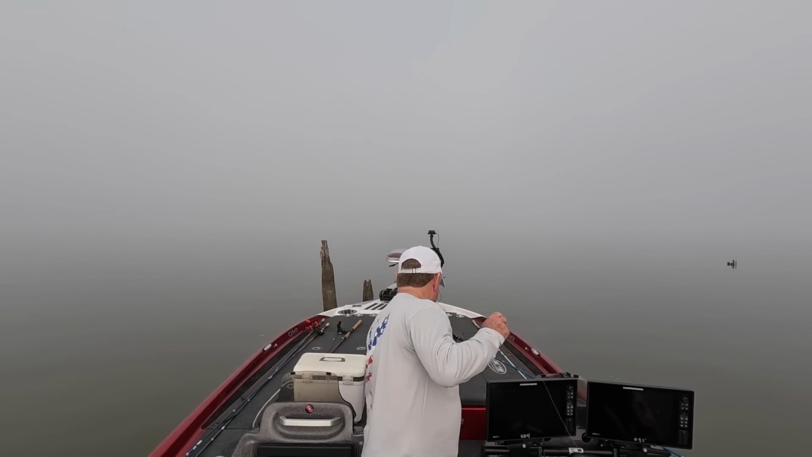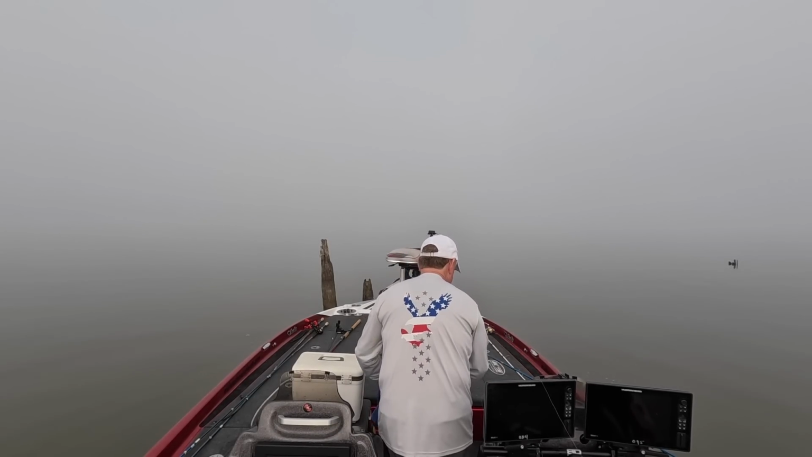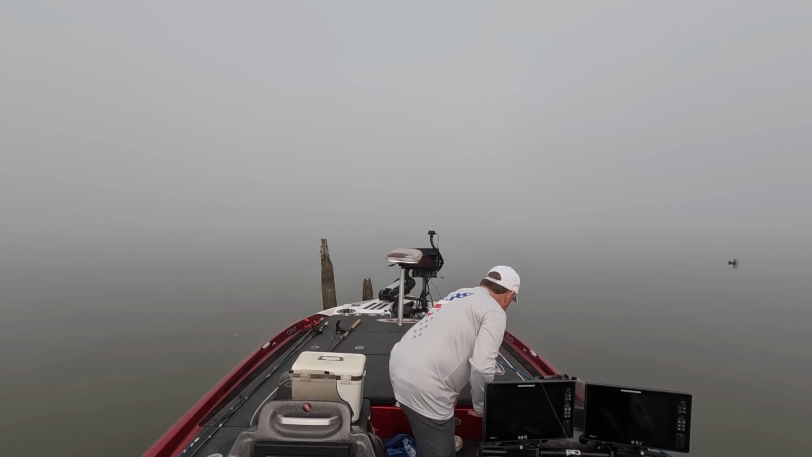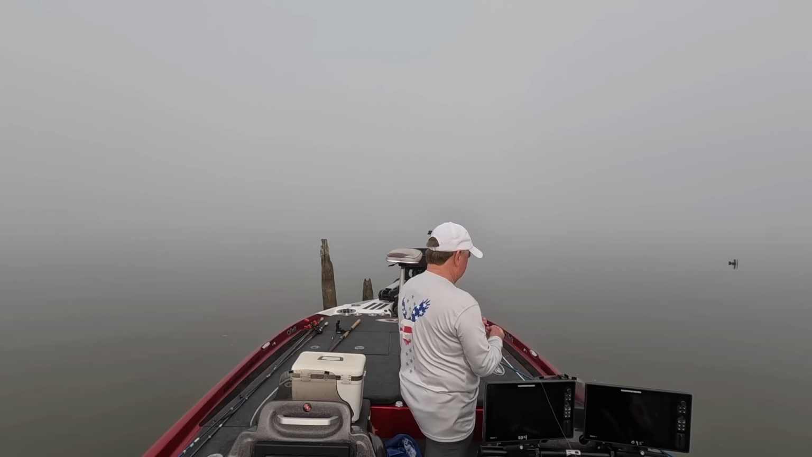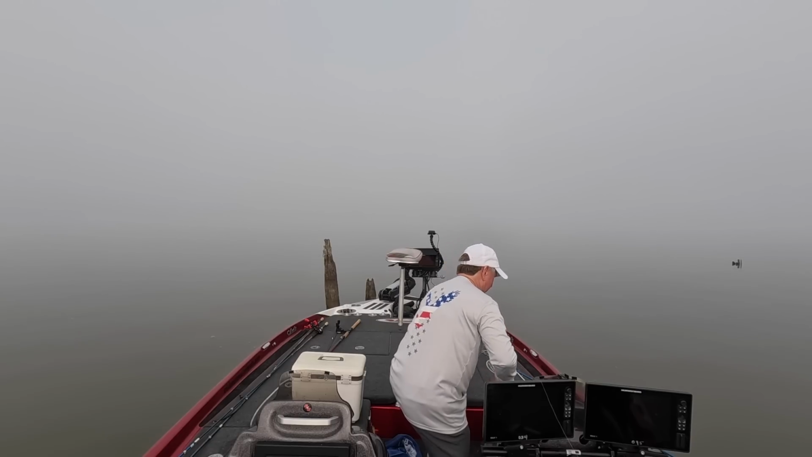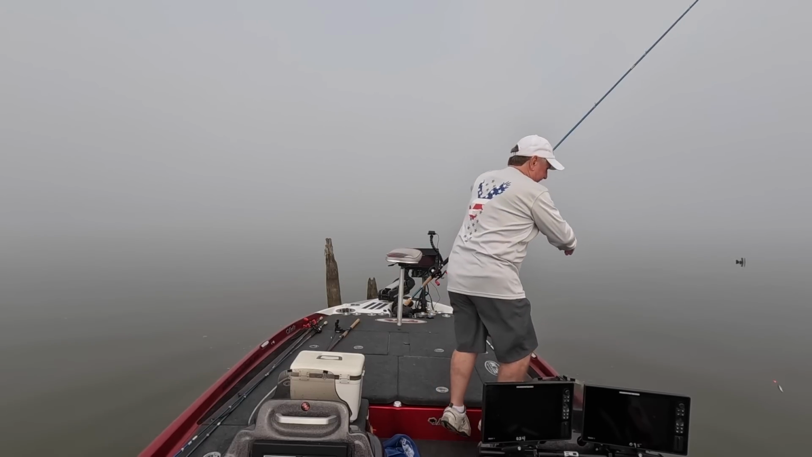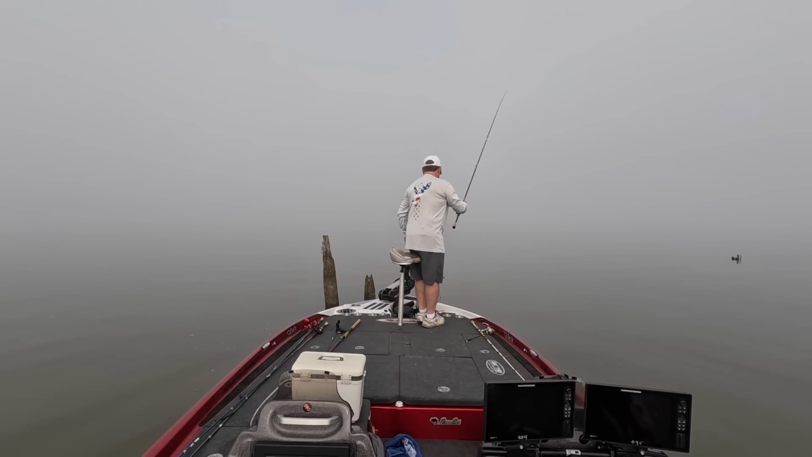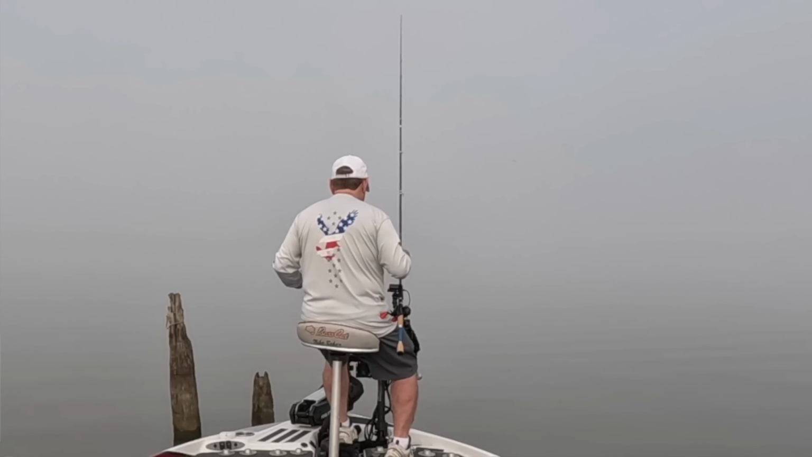All right, you're liking the stake bed. I know where there's a bunch of stake beds, if this fog had ever left. Let's see, is there anything else in there? Yeah, let's move on. Okay.